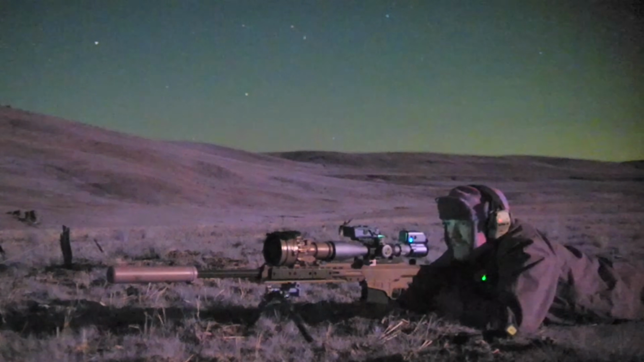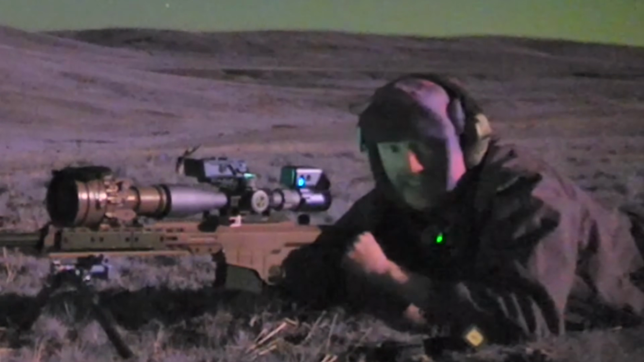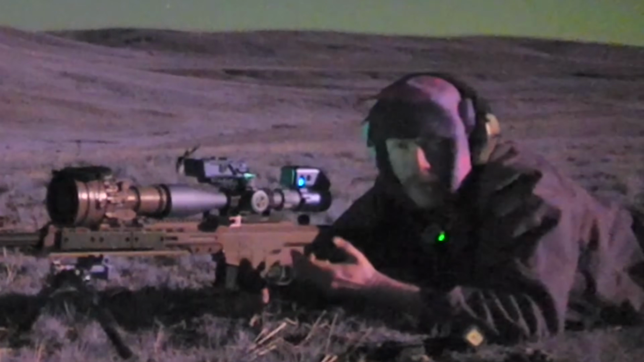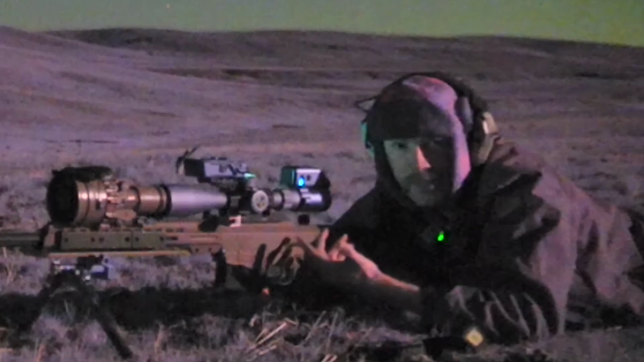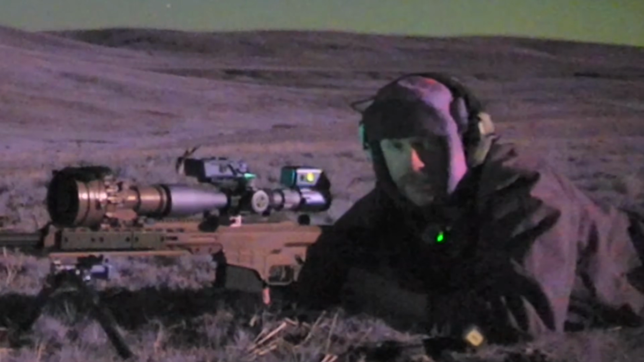There you have it, 1,000 yards after dark. And I tell you what, able to spot those impacts. Now I'm using the Hornady hit indicator lights on the target, so that's what's flashing. Without that, it'd be really hard to shoot after dark by yourself. But I thought we'd try to push a little bit further. I mean, that's a full-size IPSC at 1,009 yards, a little over 1,000 yards.